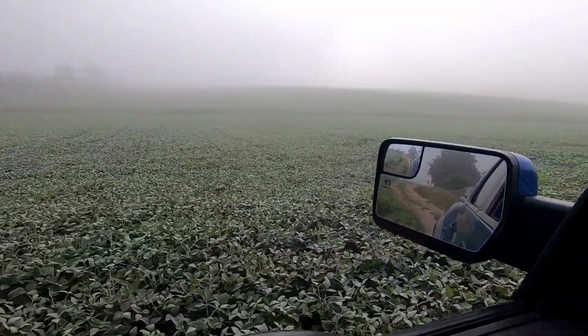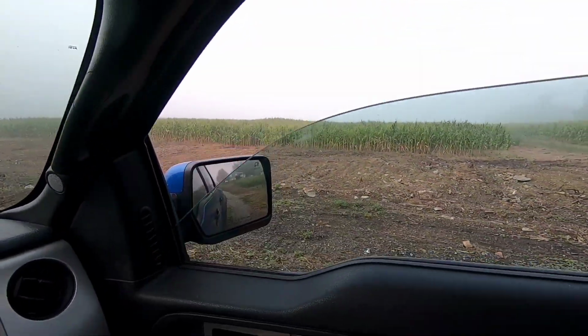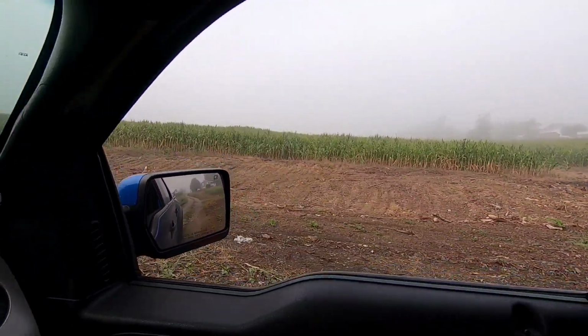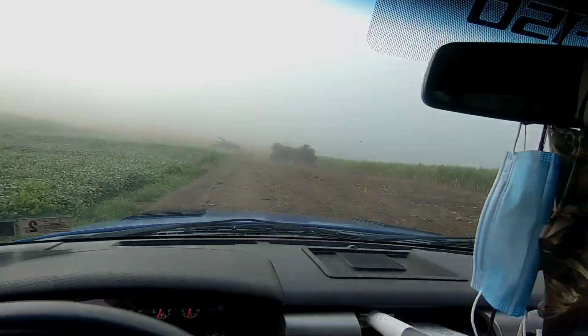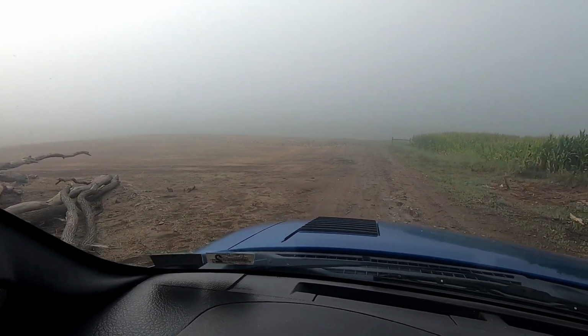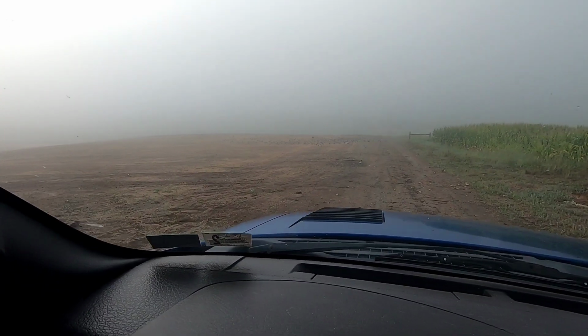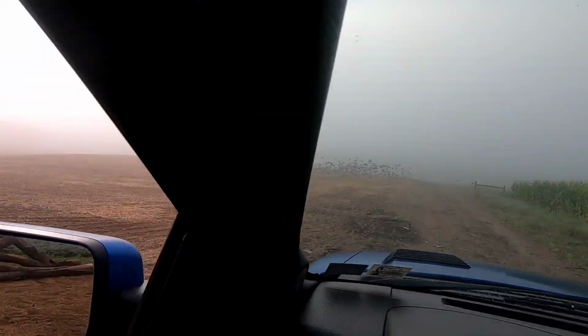Soybean on one side. Corn on the other side. I have never seen so many pigeons in my life. There is 200 pigeons in there. Holy heck.